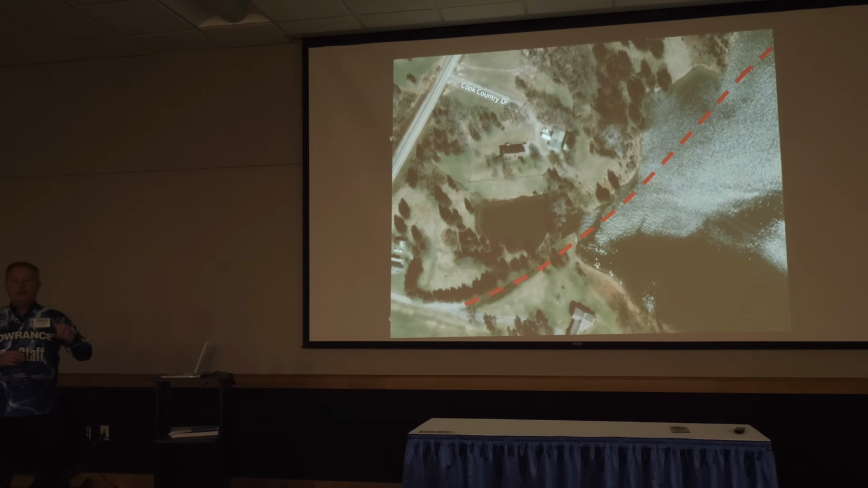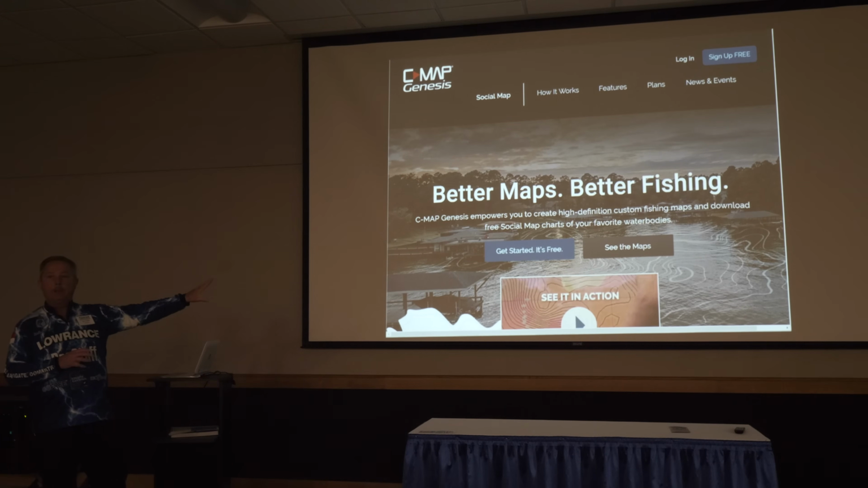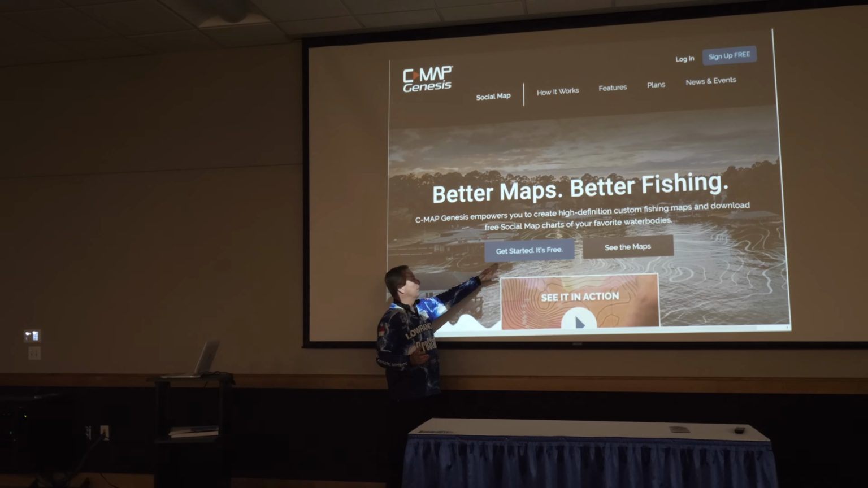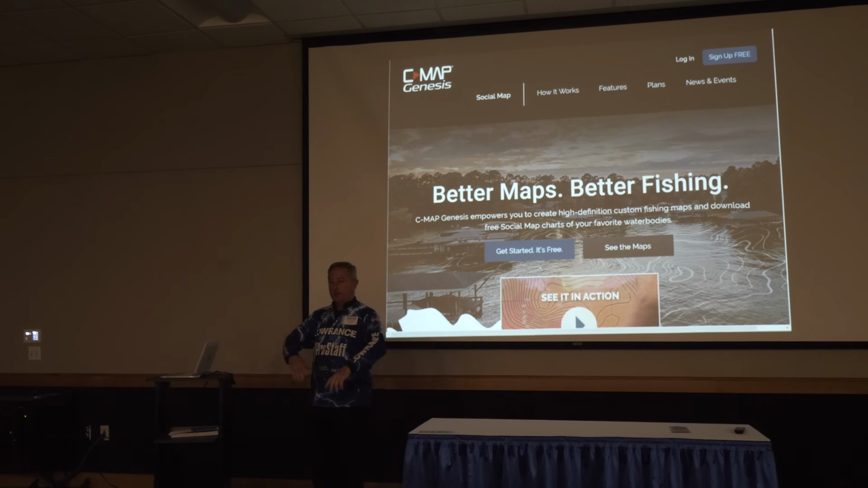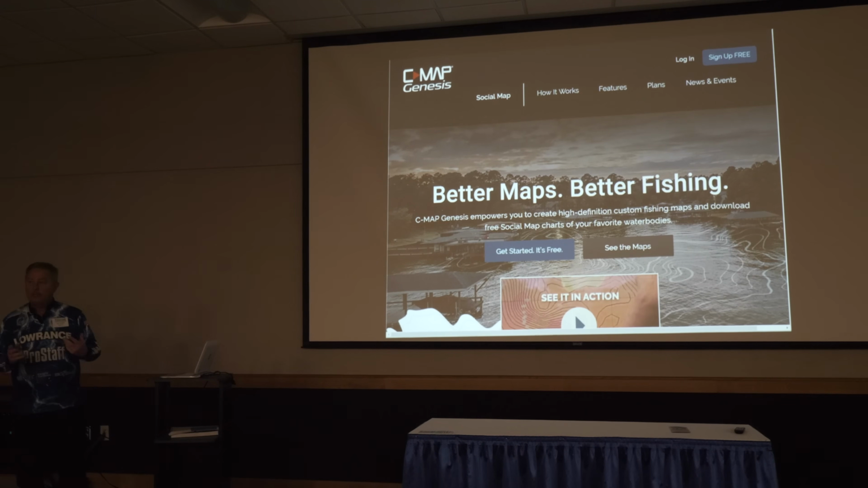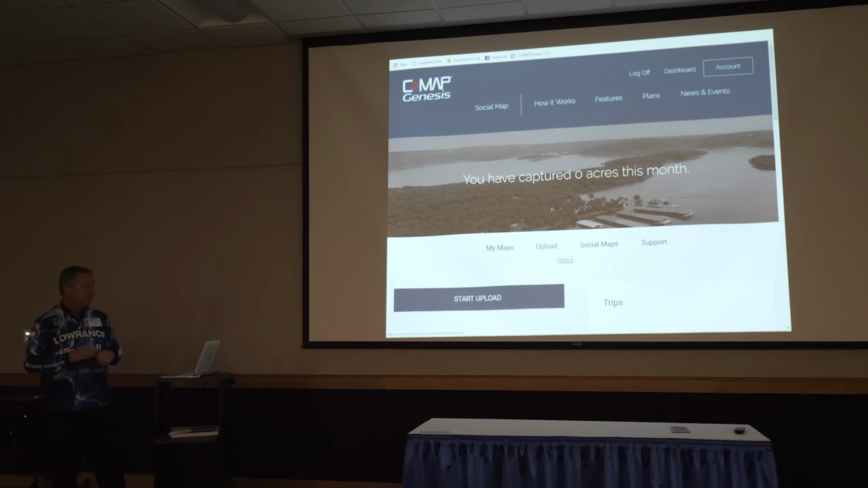Remember the feeding frenzy fish that I showed you in the ledges? That's that road bed that I showed you in those first 5 or 6 slides, okay? It's awesome stuff. You log on to CMAP Genesis, this is your opening page. To get started, go take a look at it. It's free. Go set you up an account, all right? You can send your stuff up there, it'll make you a map. You cannot download it back to your unit without a subscription, so there is a cost with that. But there's an awful lot of versatility to it.